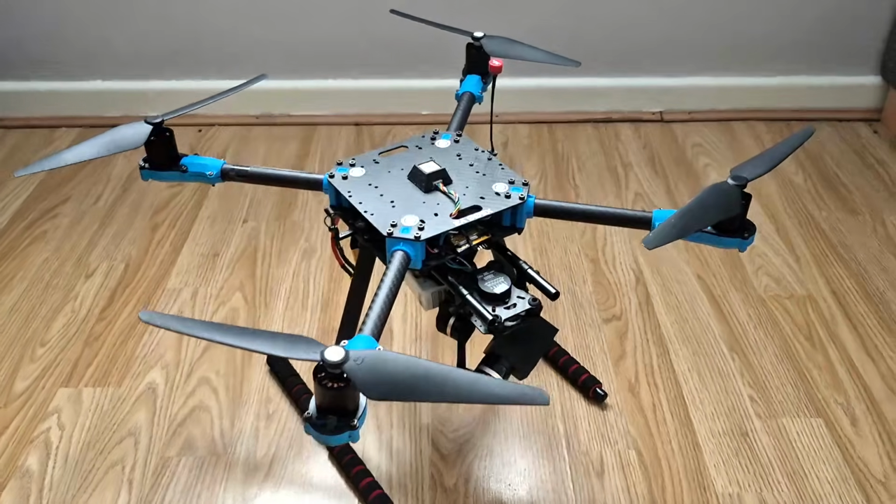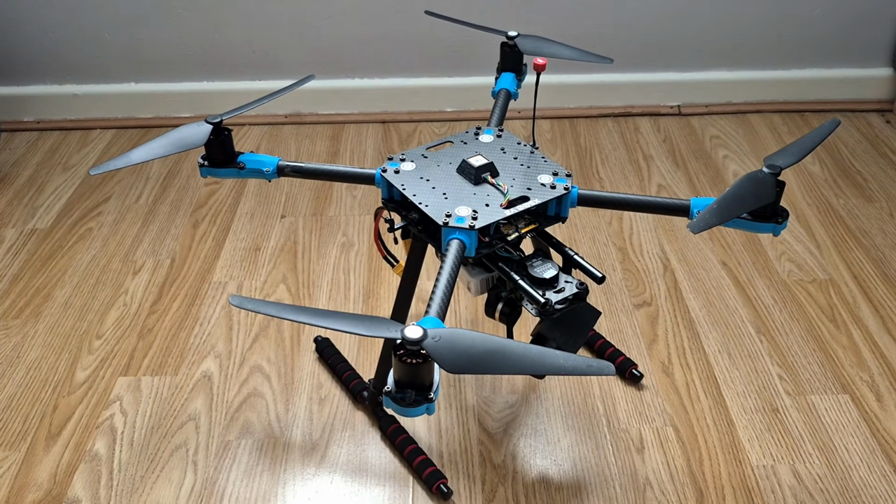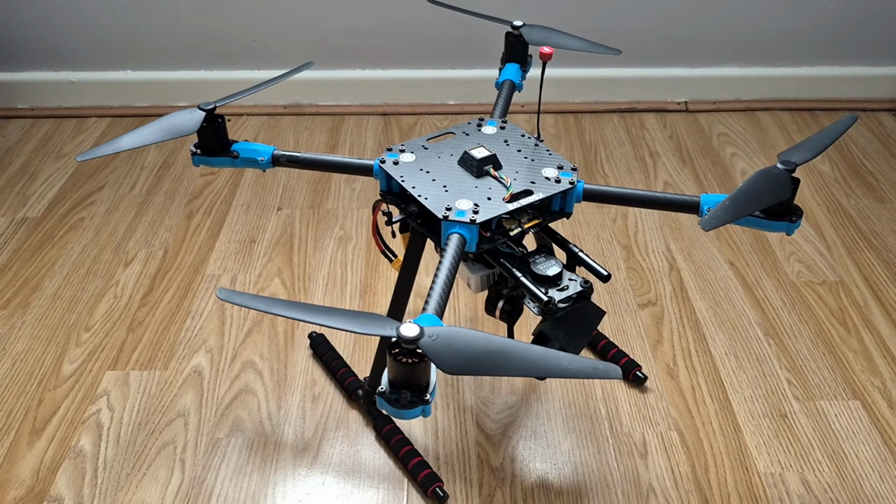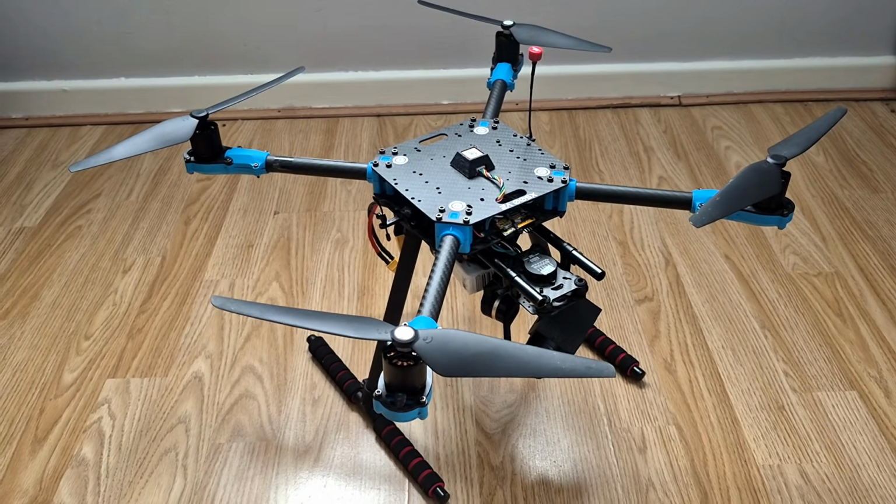Now, you might be thinking to yourself that £850 doesn't sound cheap. That sounds like a very, very expensive build. But when I say it's cheap, I mean that it's comparatively cheap in comparison to what you can go out and buy for yourself right now.